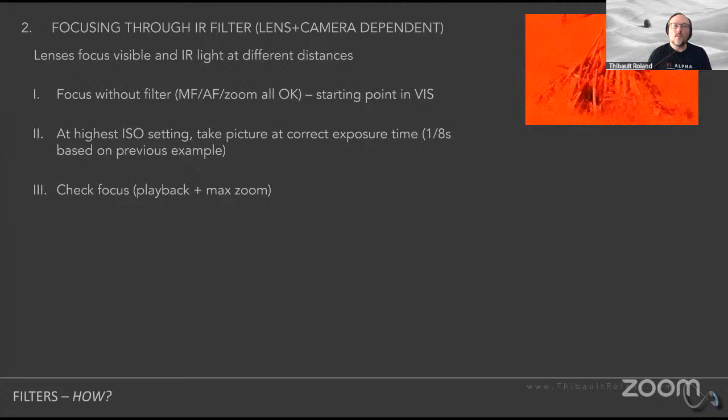At which point you're going to be checking the focus of the picture that you just captured. To do that, just call back the picture and zoom in as much as you can, and take a look at a high contrast area. If you can see that high contrast area is perfectly sharp, then great, you're done. You can just take the picture, you don't have to worry about it. Most likely, it's not going to be perfectly focused, and it's going to be hard to tell because you're using such a high ISO. But I can tell you, this example here, it's not perfectly focused.